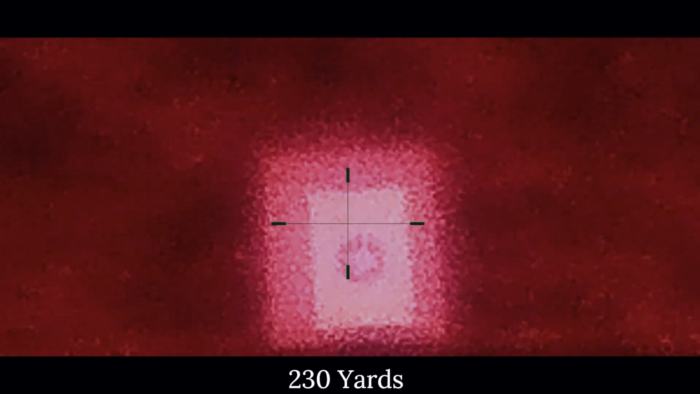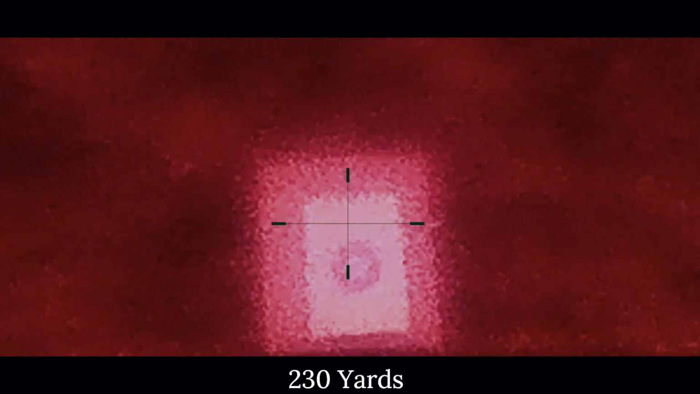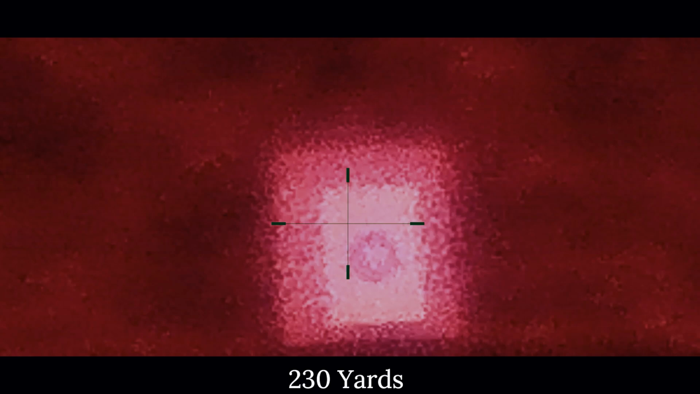Okay, so now I'm recording with the scope. You can see my 100-yard target there and my 200. I've got the parallax set for 200. And I'm pretty amazed. I can still see that red dot quite clearly from how far away I am, which is pretty darn cool. That's pretty cool.